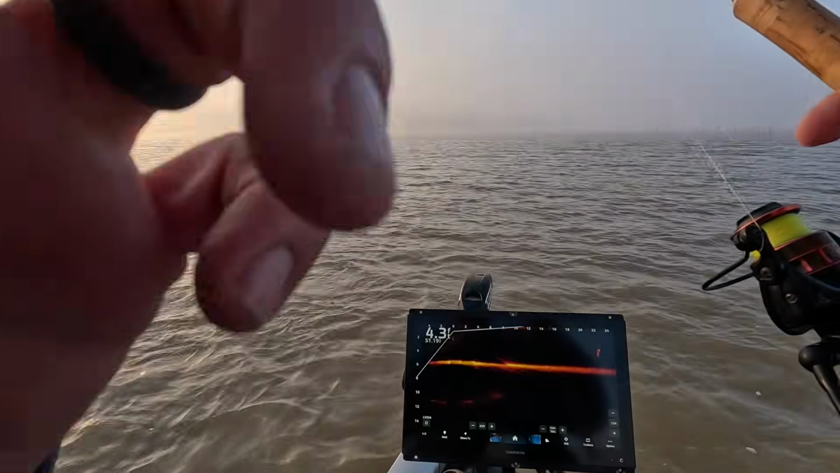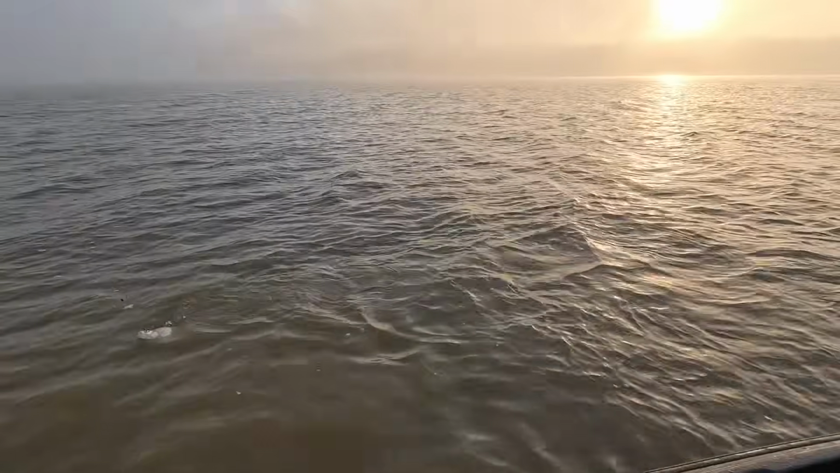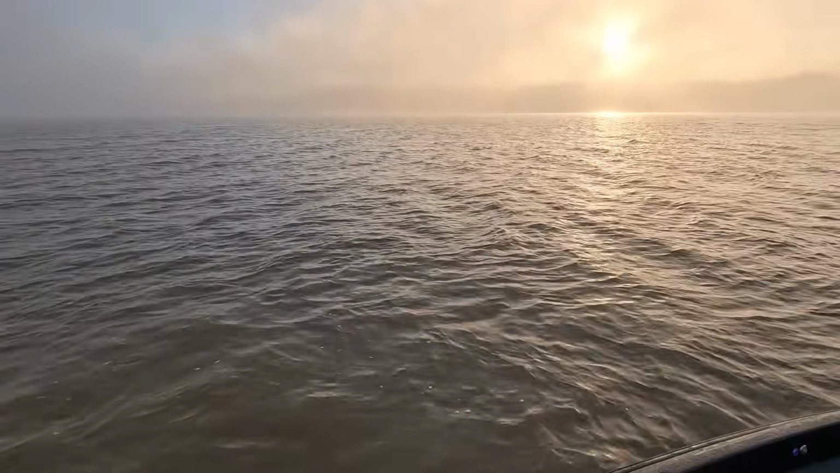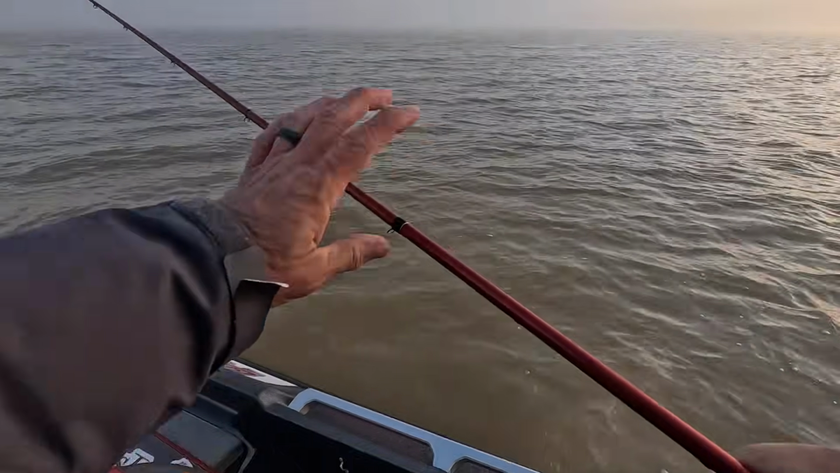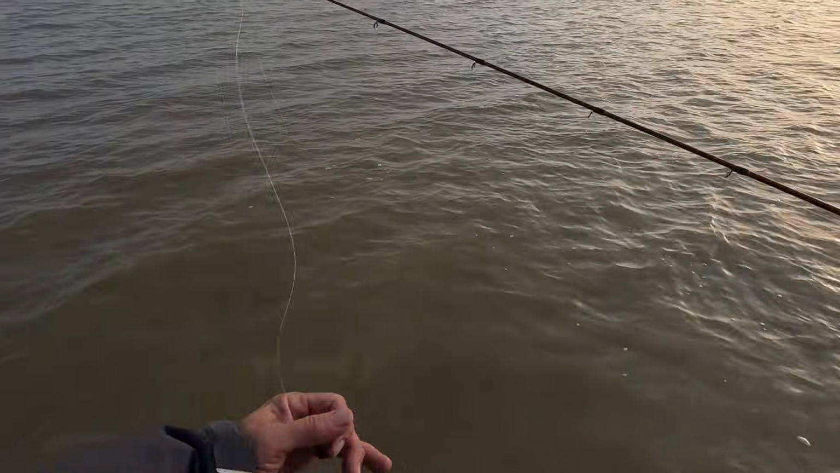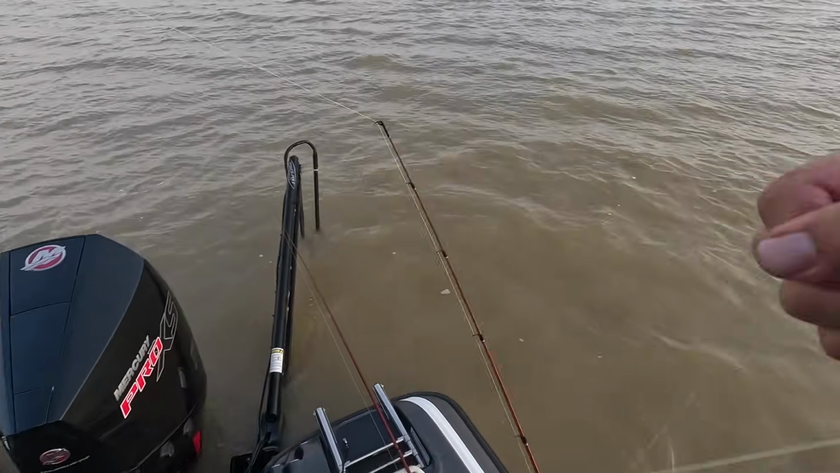Yeah, that's gonna be a white bass. All right, this is a good intro to the video because today what we're gonna be talking about is the wrong species on Grenada. What to be looking for. And this, my friends, is a white bass. And they look a lot like crappie on Grenada Lake.